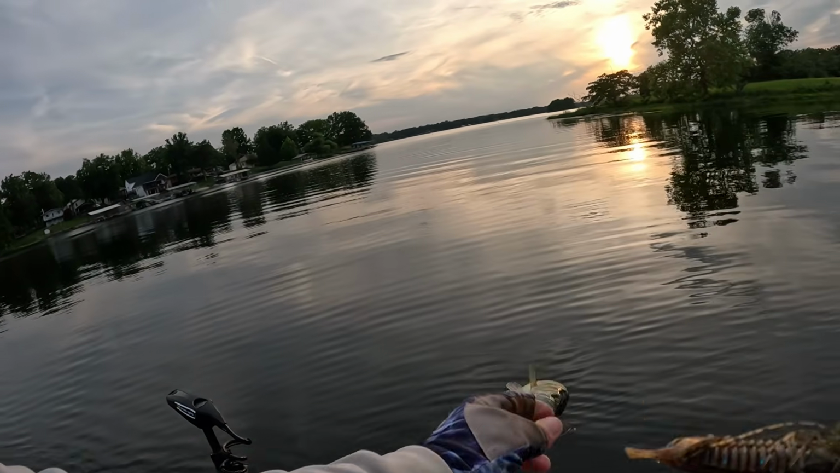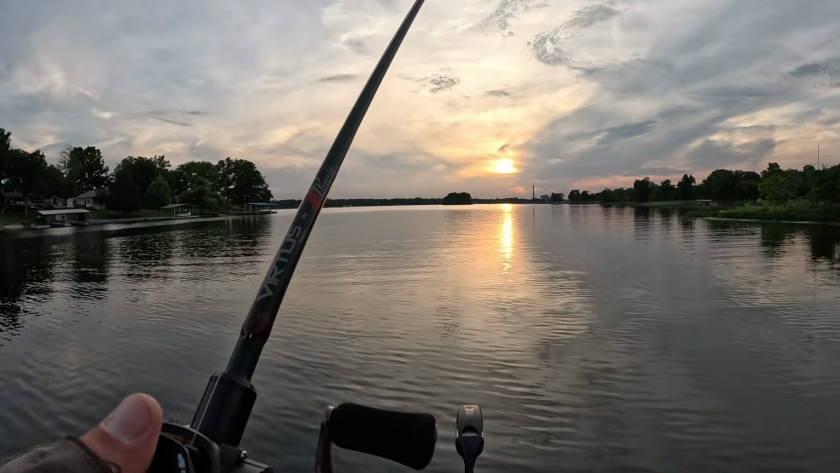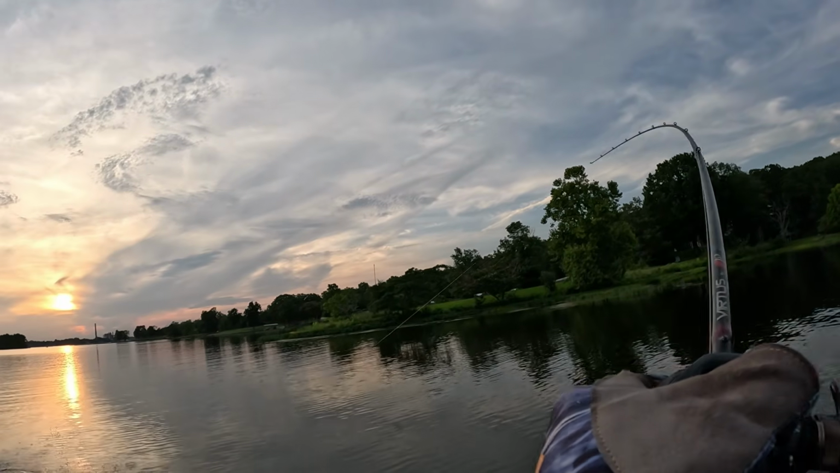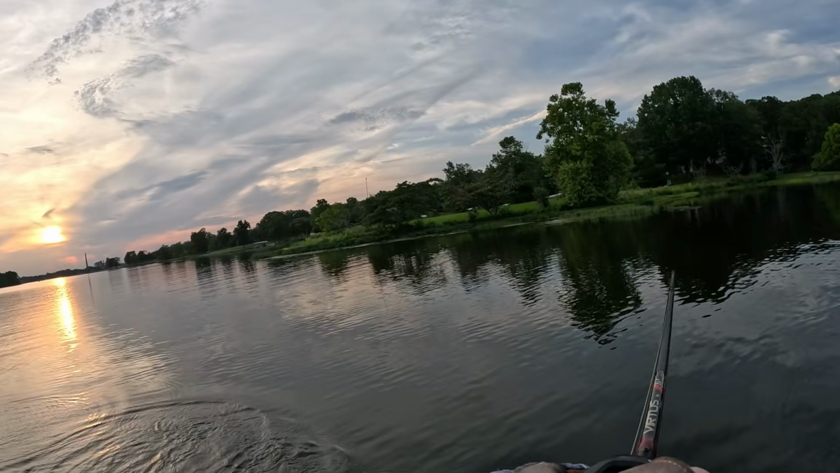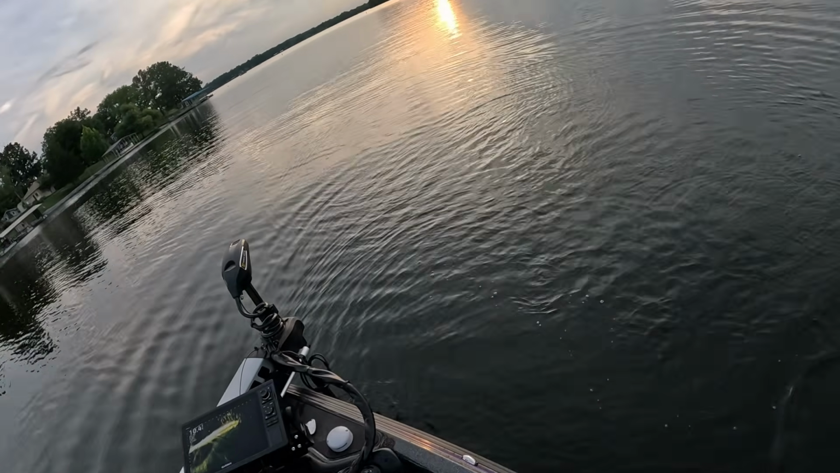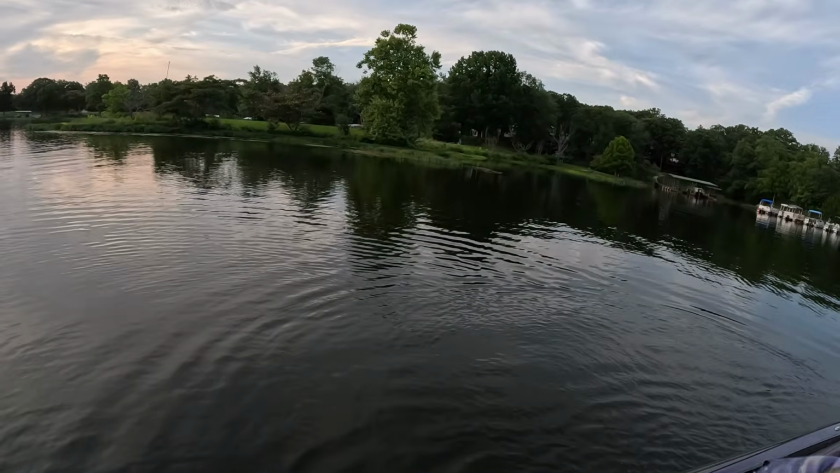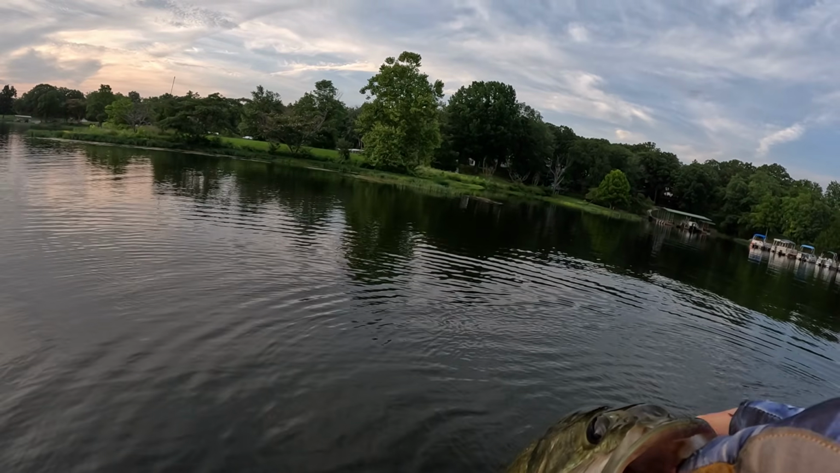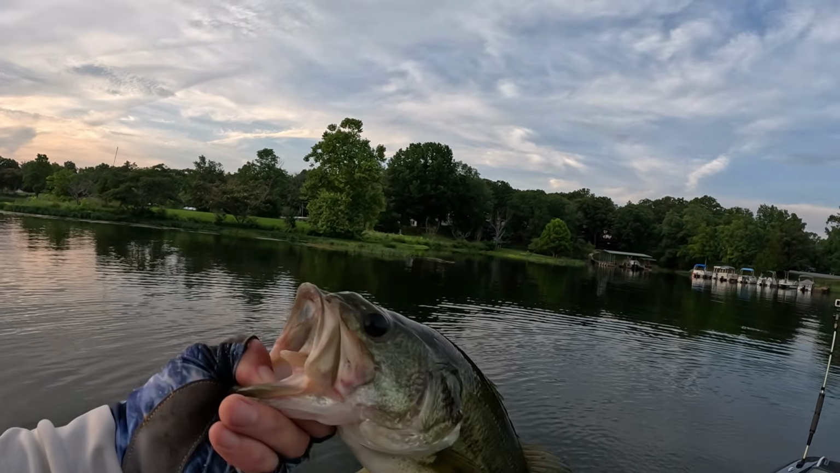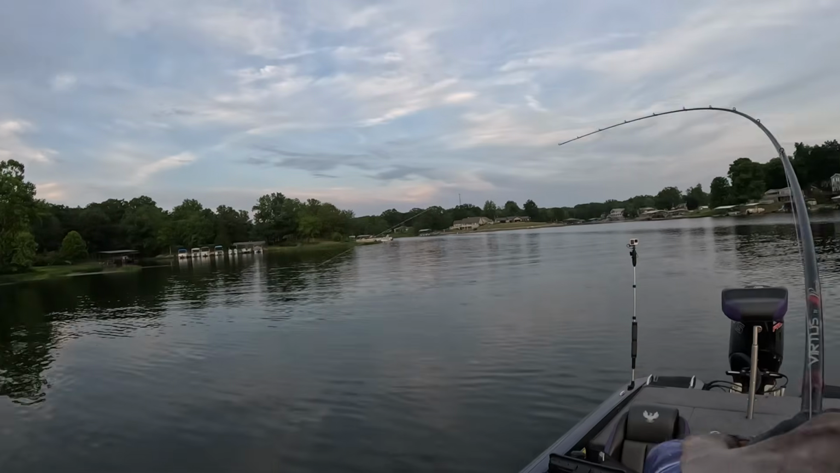That's a good bite. I thought that was a big fish. There he is. Good fish. Fight and crawl. Nice fish. Yo, big bite bait, fight and crawl. That's a good one. Just all tatted up. Nice fish. Another one.